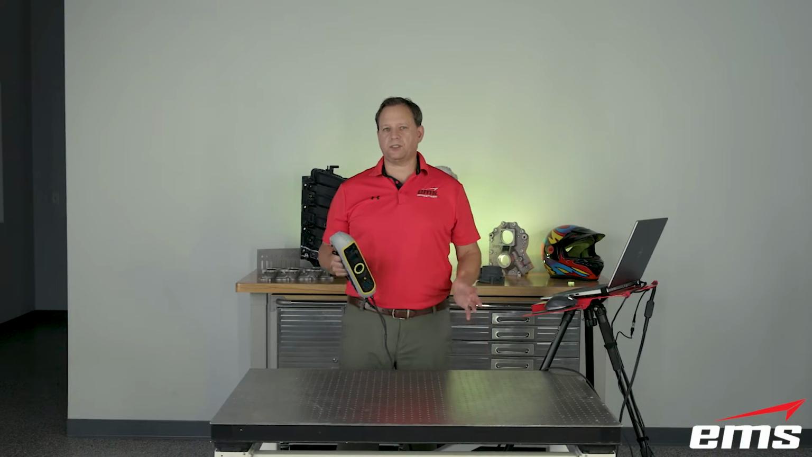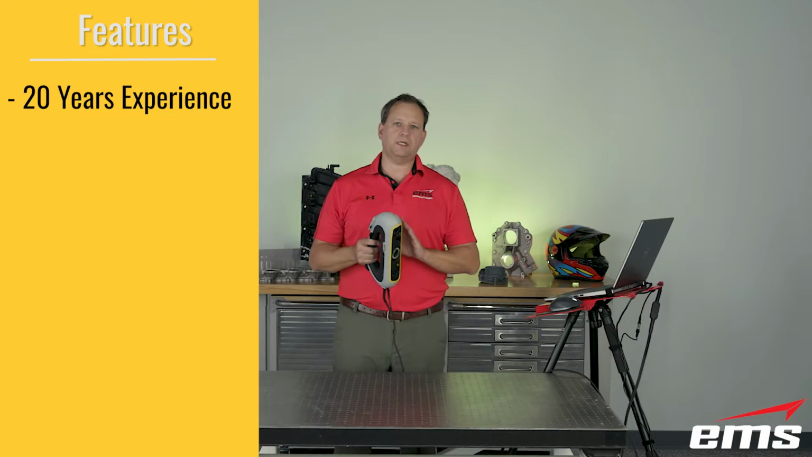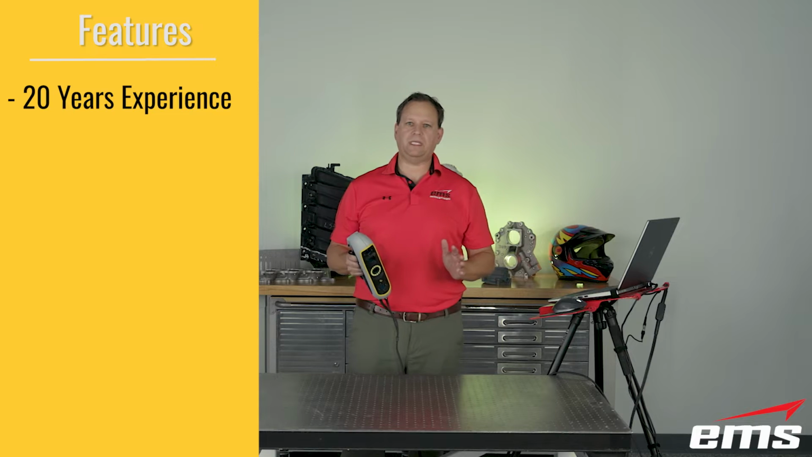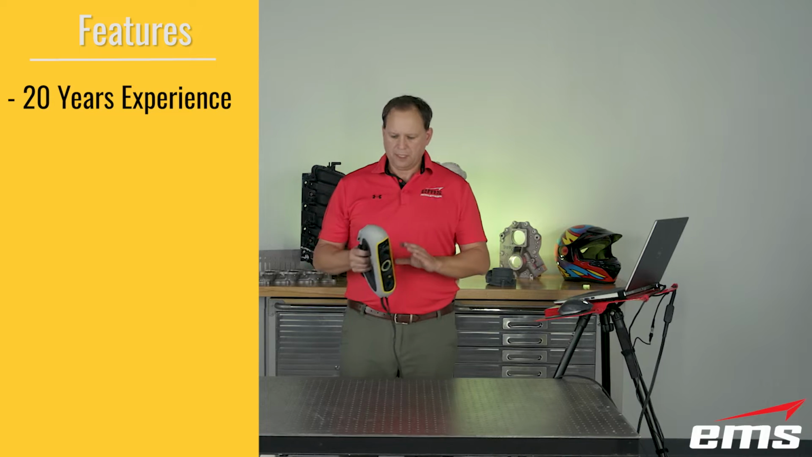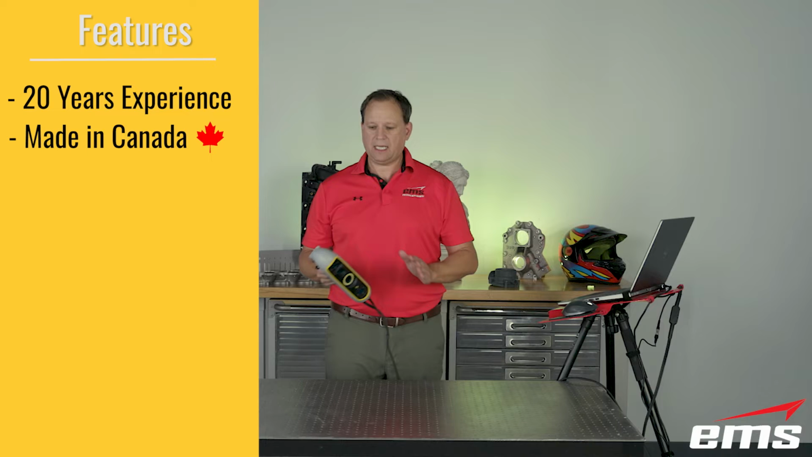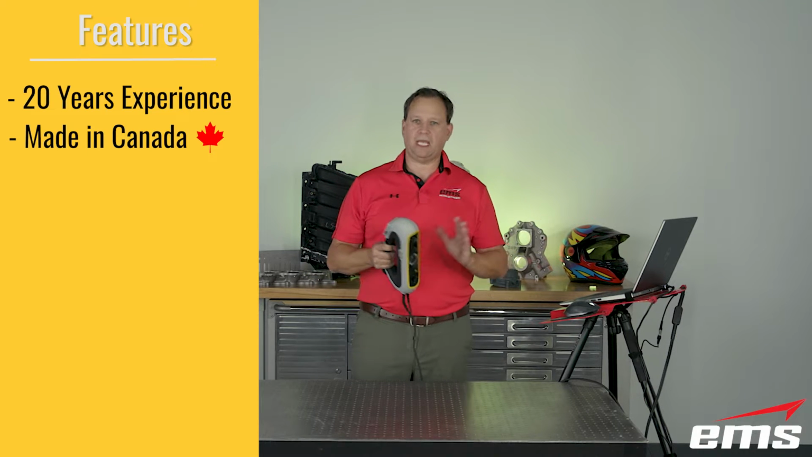All right, to get started, let's talk about some of the features of this scanner. Well, first off, this scanner is manufactured by Creaform. Creaform has been building handheld 3D scanners for over 20 years. They're really the leader in handheld 3D scanning technology. Second of all, this is manufactured in Canada. Creaform is based in Canada. This is manufactured up in Canada, which is a great thing.